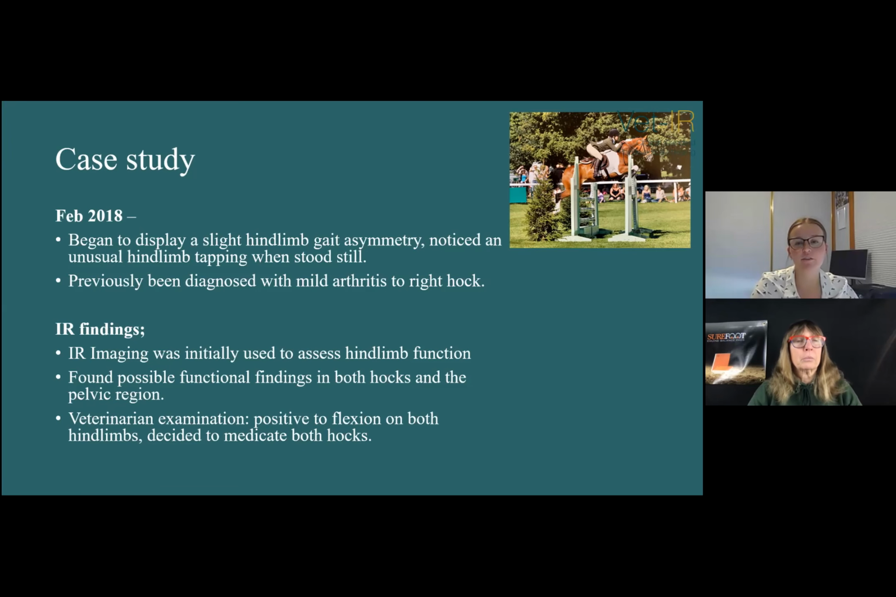So then, IR findings: imaging was initially used just to assess his hind limb function. The imaging found possible functional findings in both hocks and the pelvic region. Upon veterinarian examination, the vet found him positive to flexion on both hind limbs. So it was decided to medicate both hocks, and then they were able to get back out to competing.